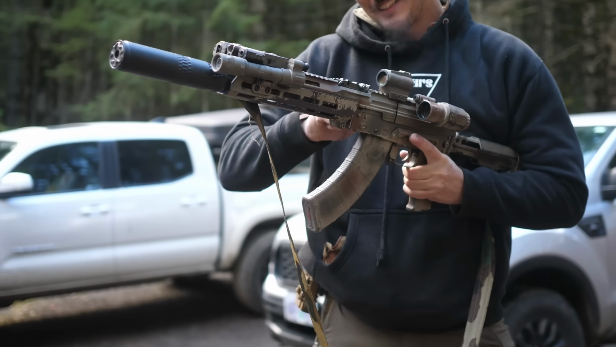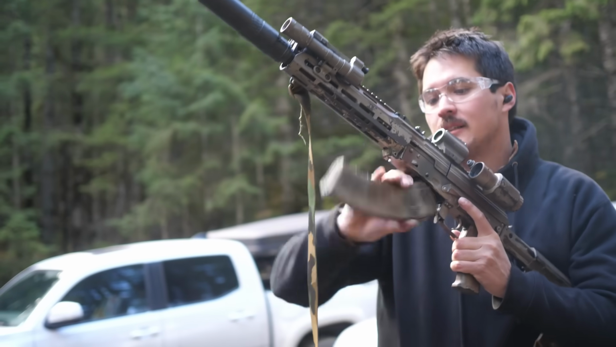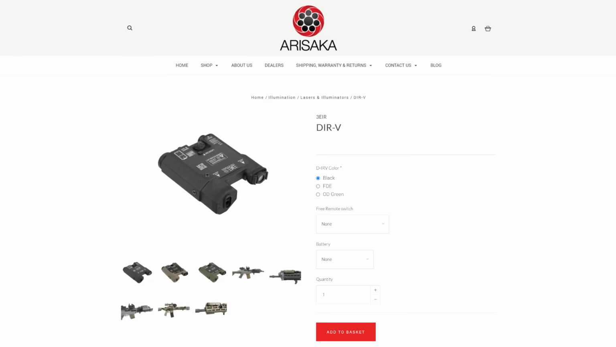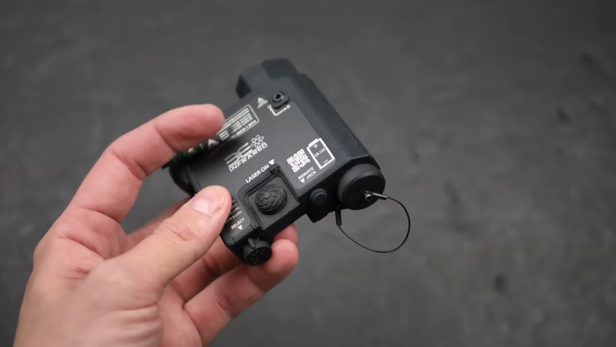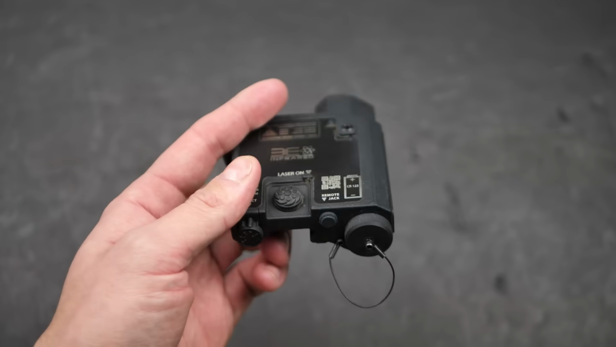It's what Brassfax did for his night vision AK, so I just copied that. The laser aiming module I used was the 3 Electrons DIR-V, which is the flattest, lowest sitting laser on the market. It sits low enough on the rail that I can use a low mounted red dot, in this case a Trijicon MRO HD in the lowest factory mount, and still have a clear view through the optic.